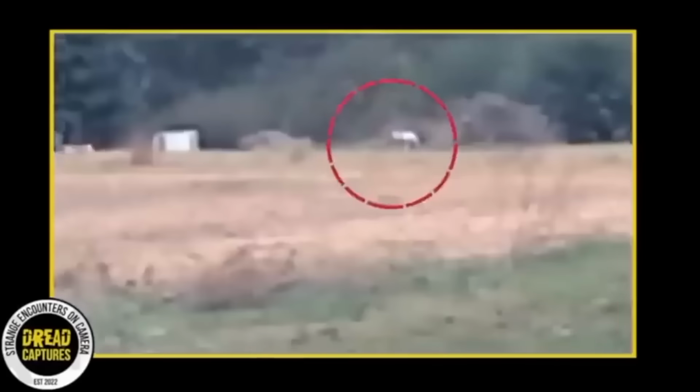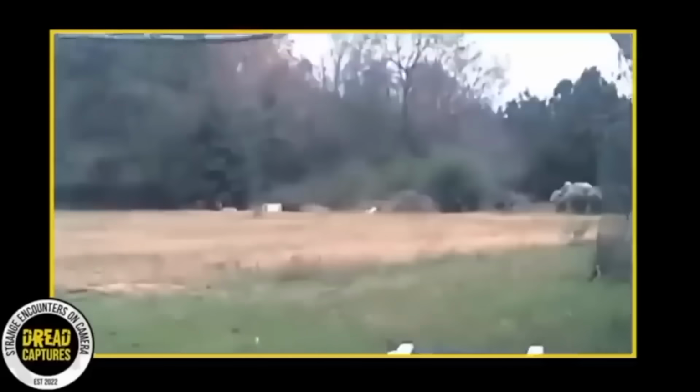Needless to say, they were totally freaked out and ran as fast as they could back into their house. But wouldn't you know it, after hiding out for only a few minutes, they decided to peek outside to see if the creature was still there. And sure enough, it was still hanging outside their house like nothing had happened.